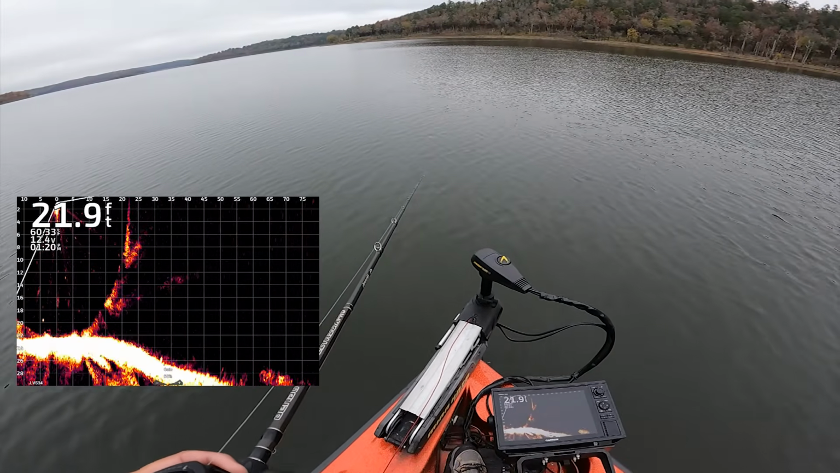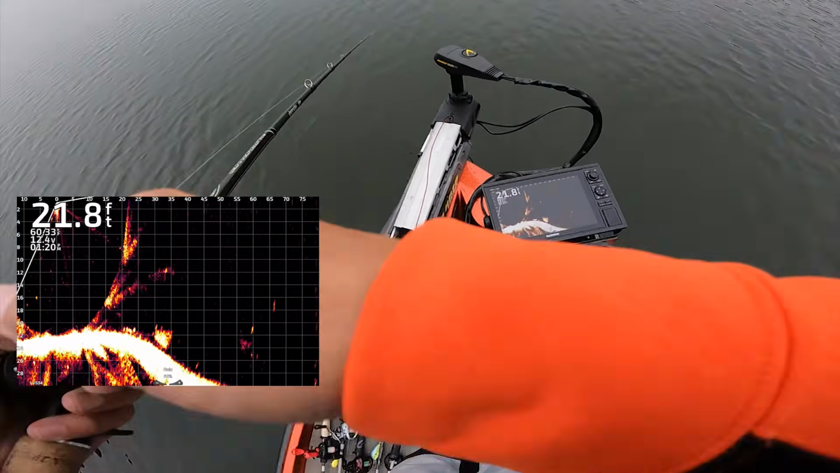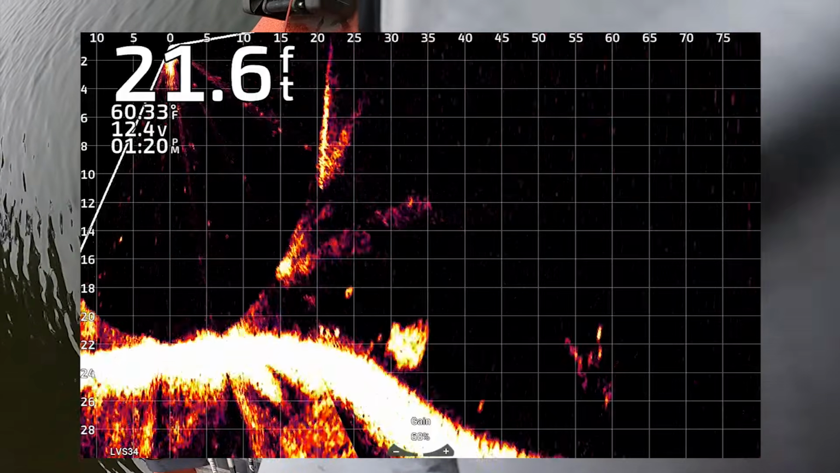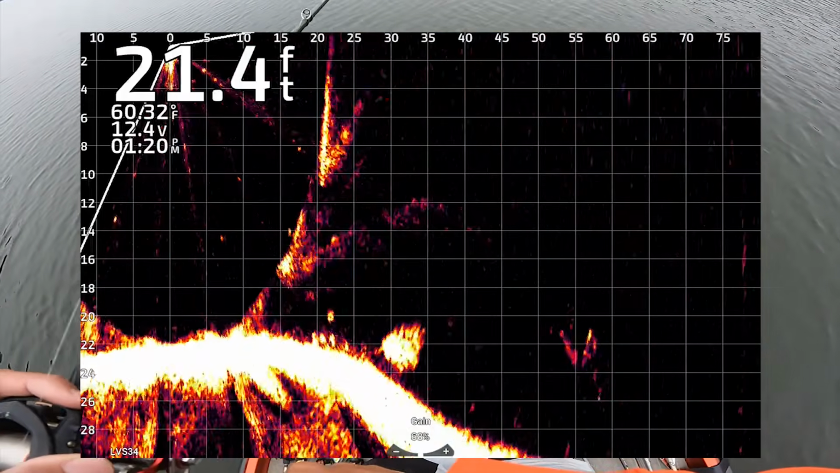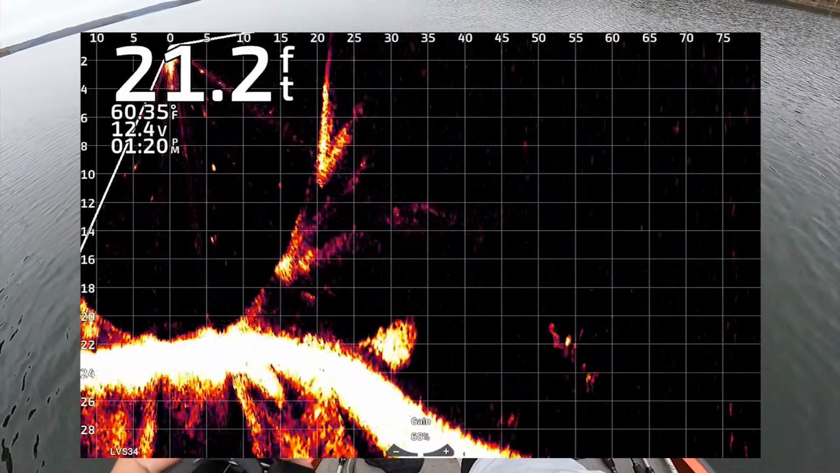Okay, let me reel this in real quick. Look at them fish. Here they are. My thing recording, it better be recording. I'm gonna be mad. It is cool. All right, look at them fish right down there. They don't want it. It's crazy.